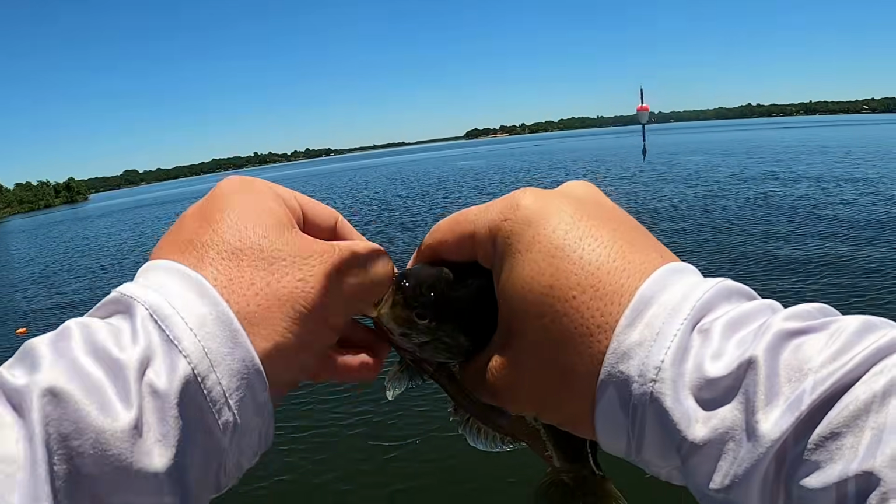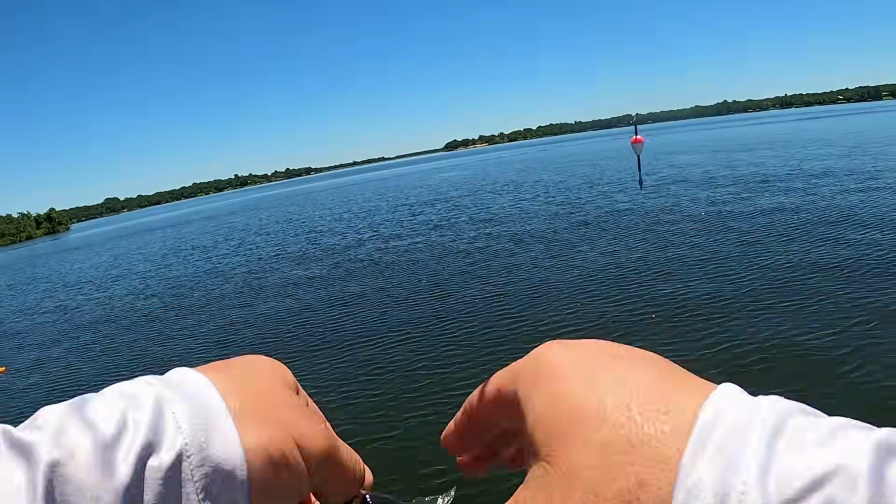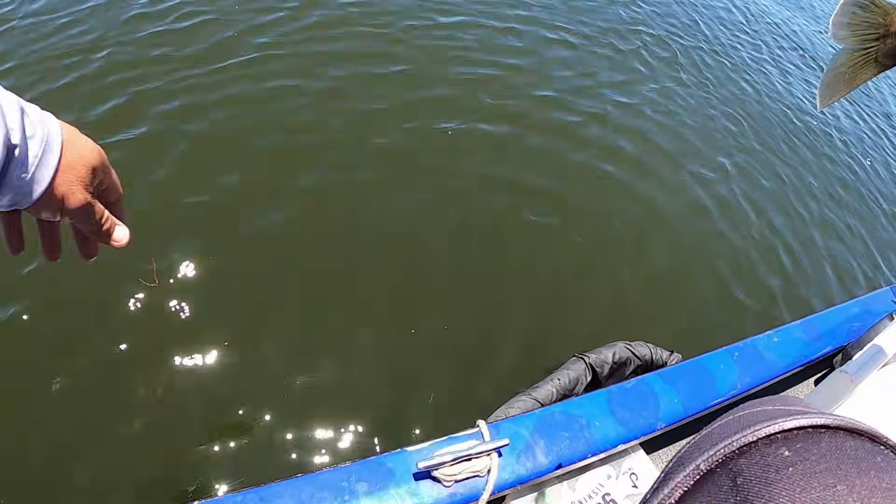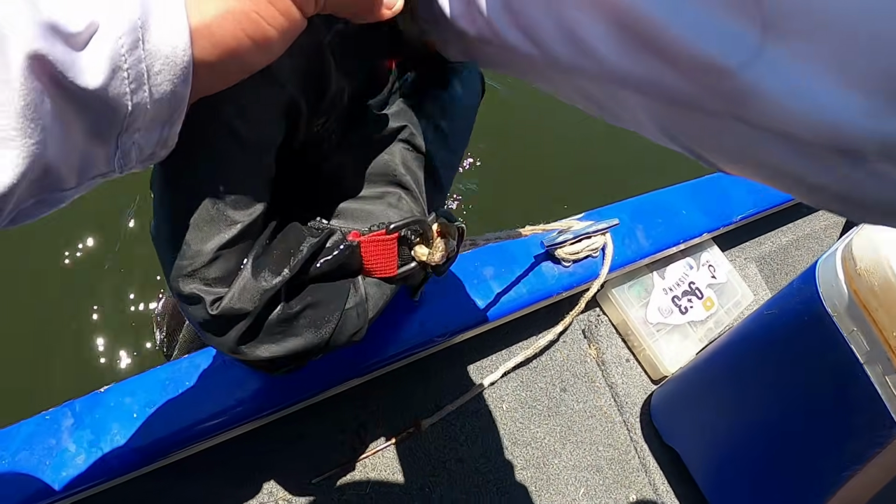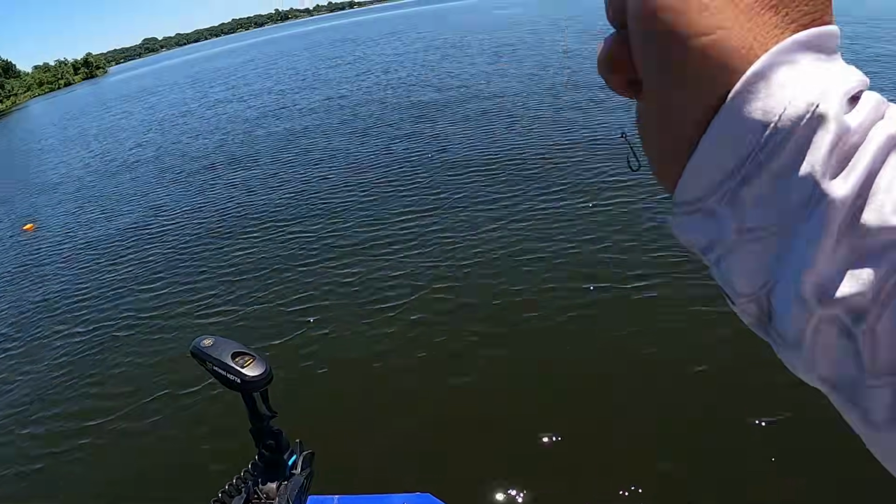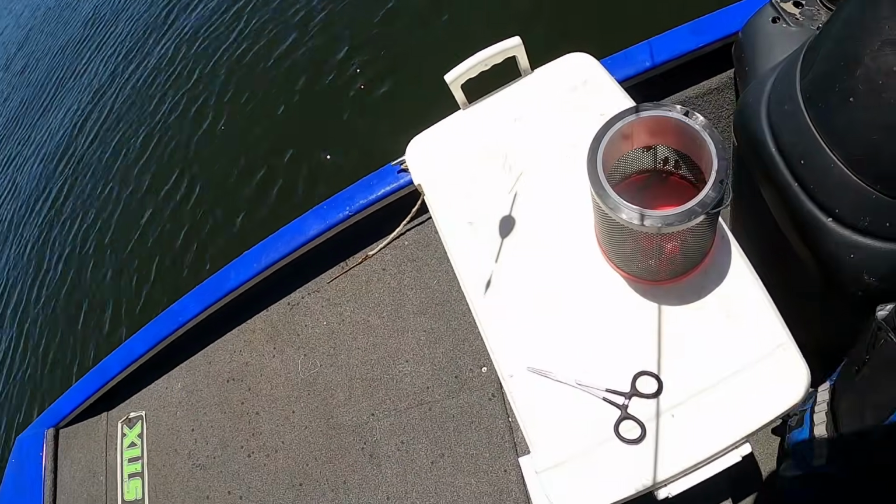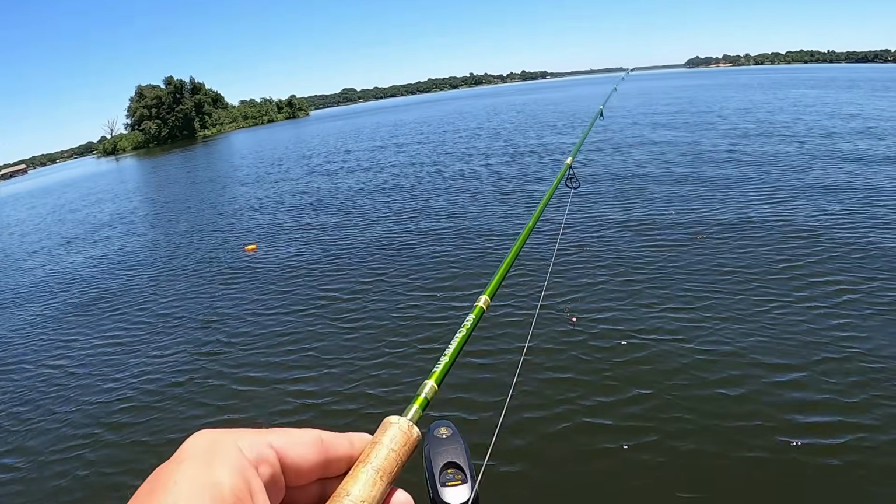Guys, are you serious right now? That is a giant. Copper nose, baby. Don't get no better than that right there. Come on, my guy. Went ahead and zipped up the thump net just a little bit so they for sure won't get out on me. I believe that is 7. I think that's 7. Let's get back over there.